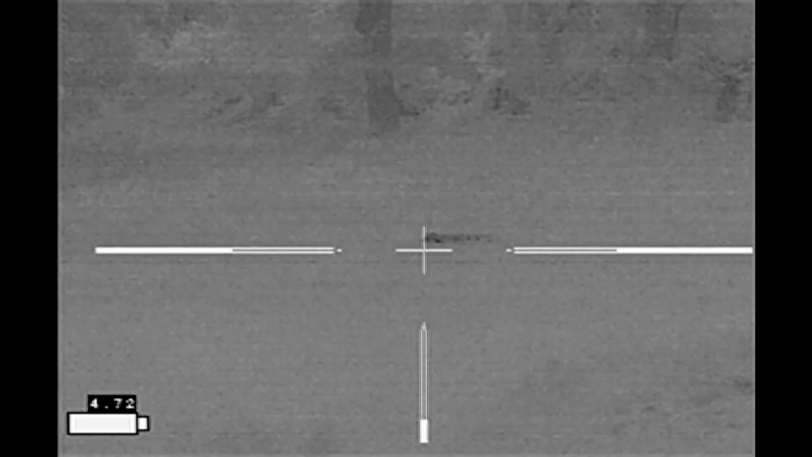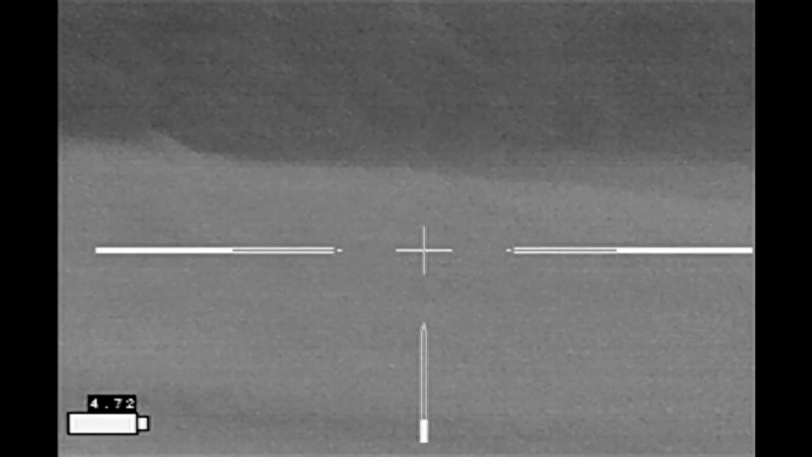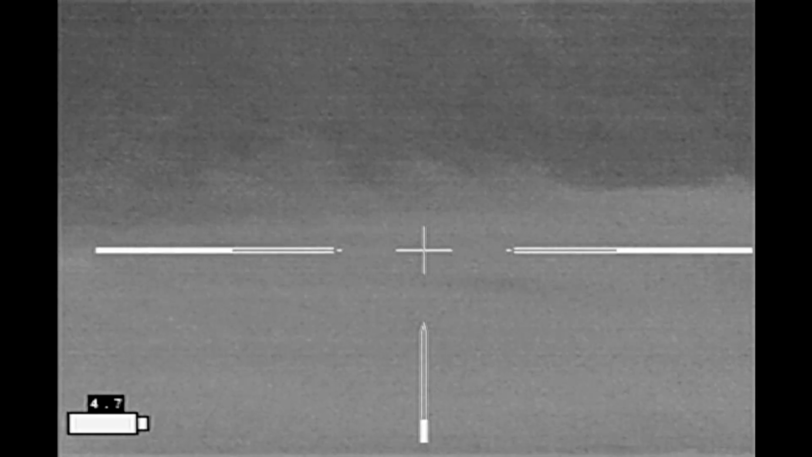After this, I waited for a little while, scanning for more hogs. None showed up, so I started the process of collecting and finding the bodies.